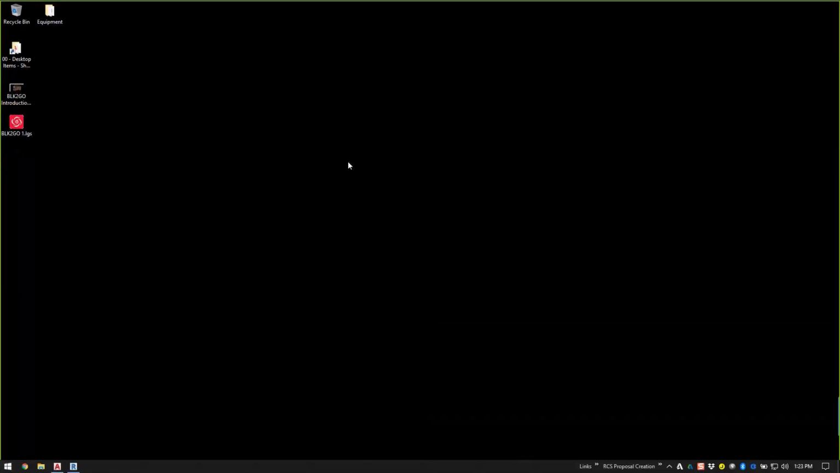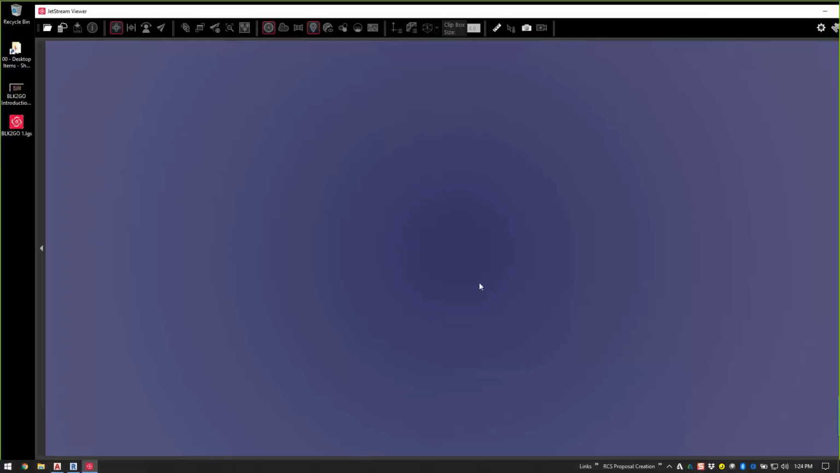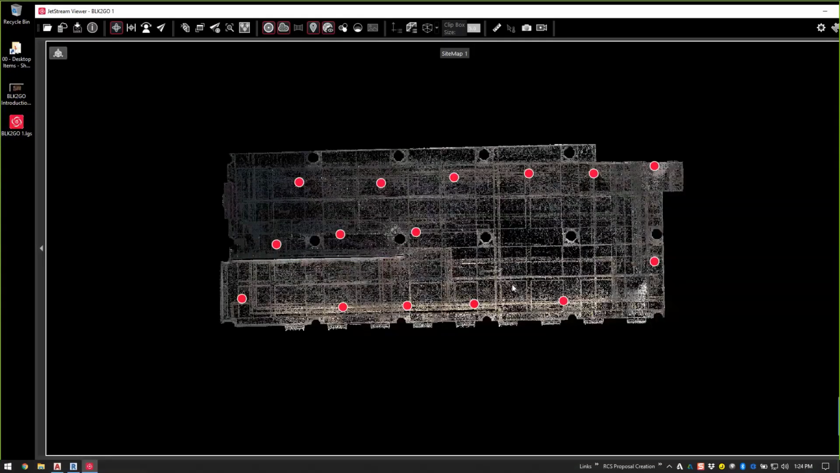Bear with me just a second. This was about 10,000 square feet, and this is captured with the BLK2GO. It's approximately 10,000 square feet. I think it was a little bit less, like 9,800. But it took 6 minutes to capture all of this data. It took 10 minutes to process the data.